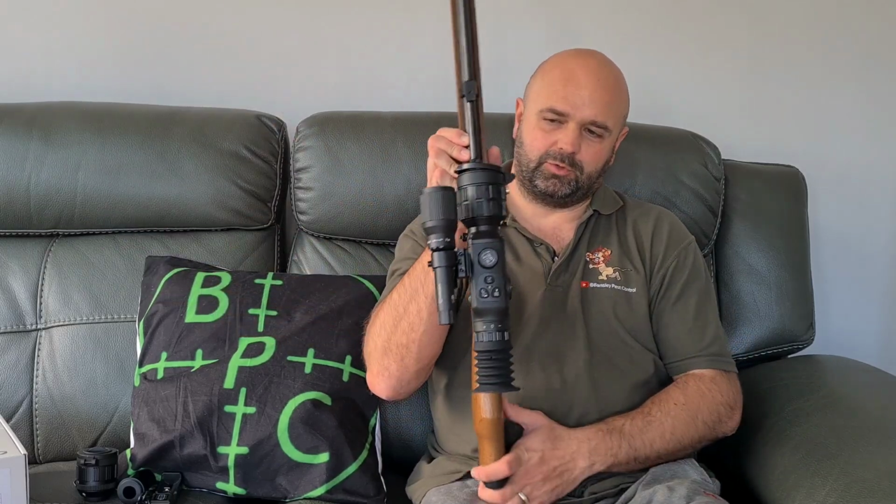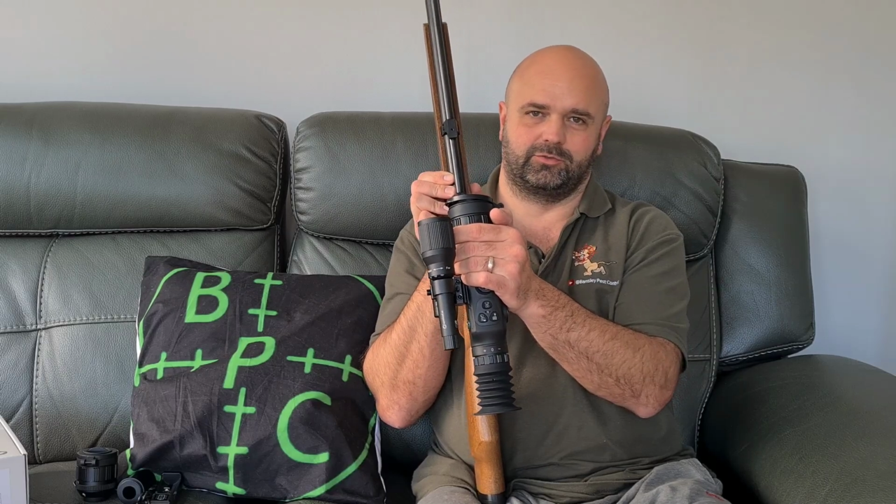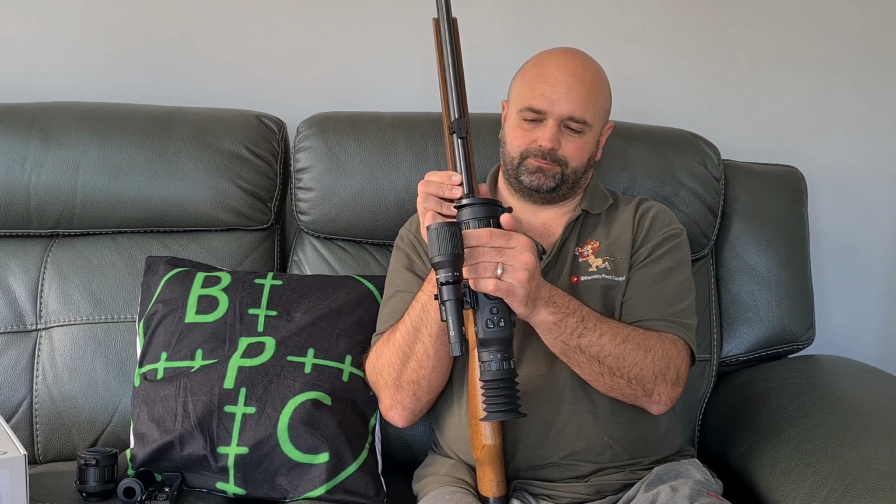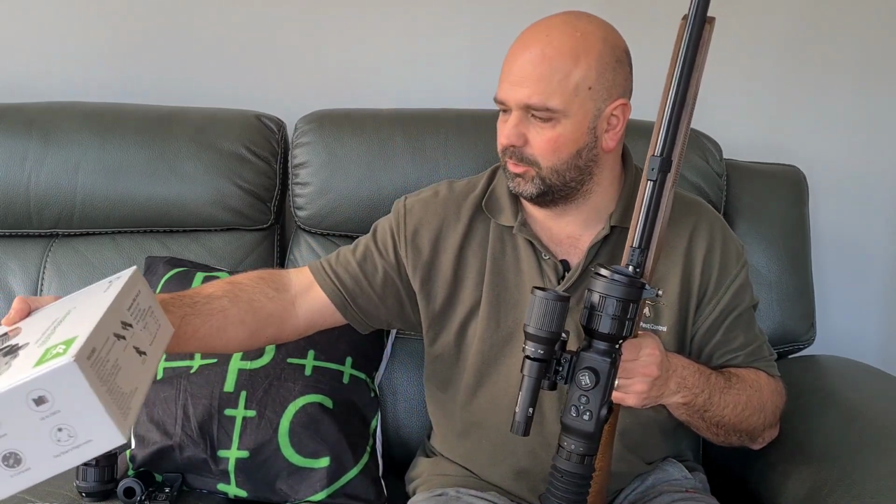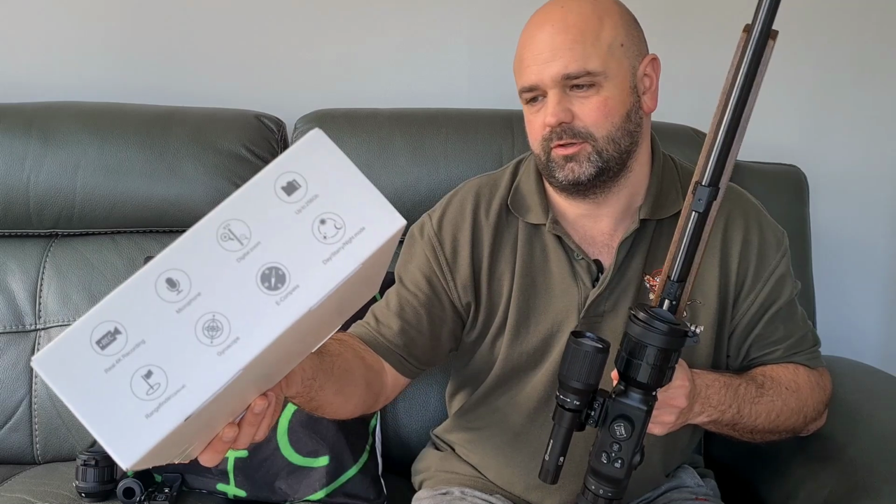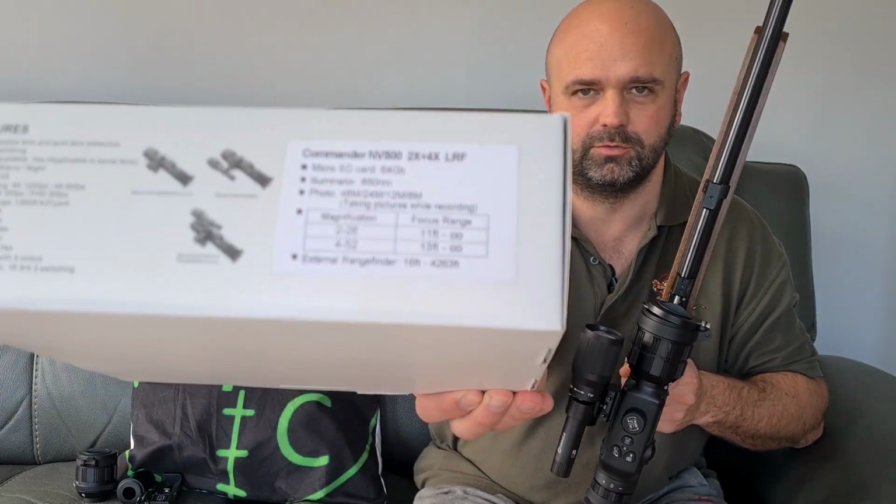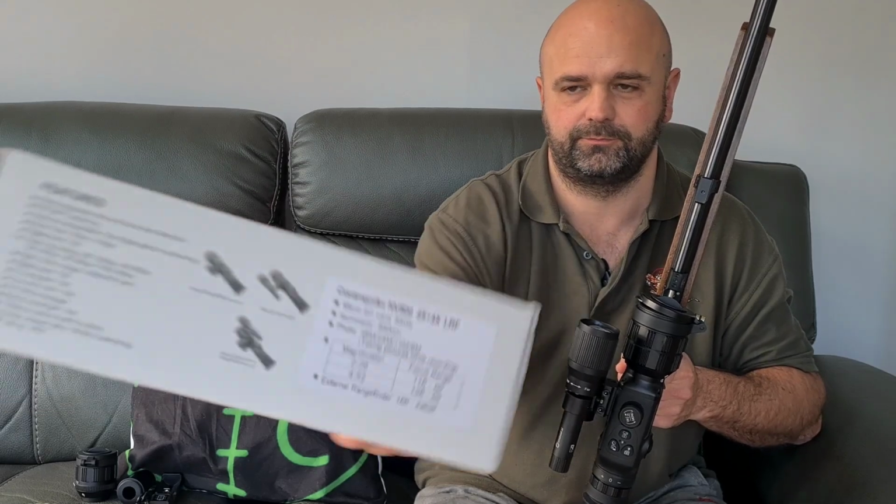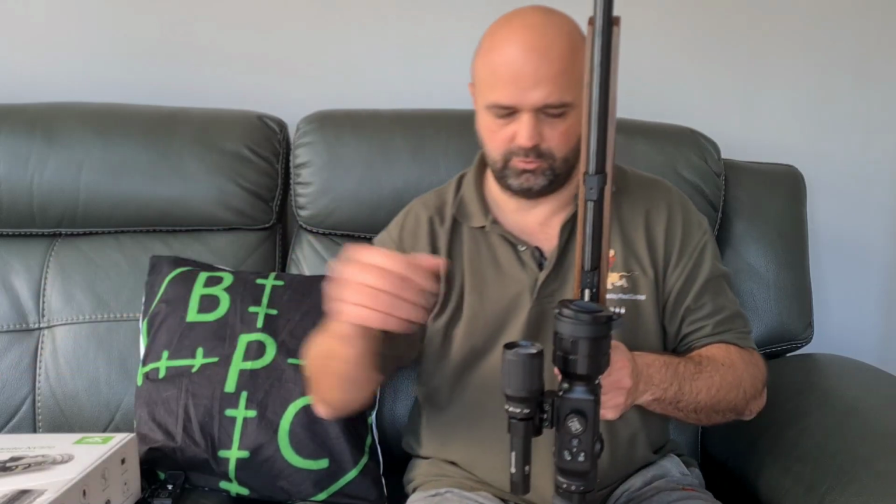So what I've decided I'm doing with it is using the bigger lens, which is the four times lens. In fact, on lens size as well, the smaller one is 2x26, and the bigger one is 4-52, which has got quite a good zoom on it.